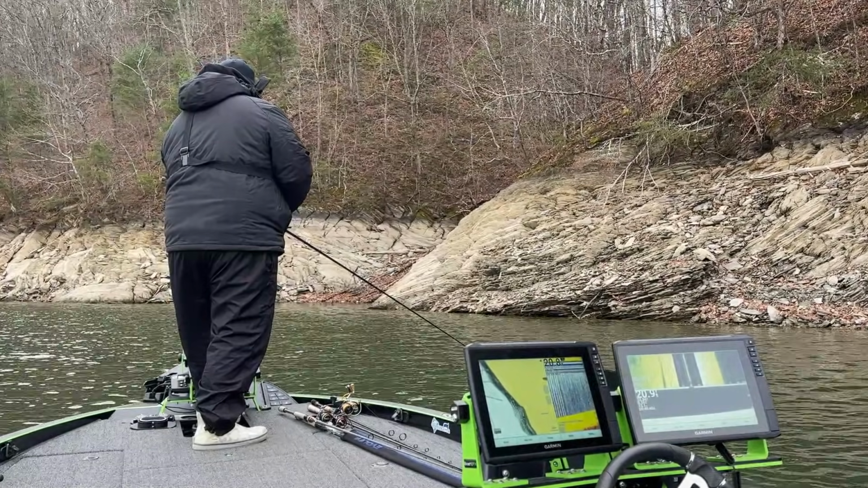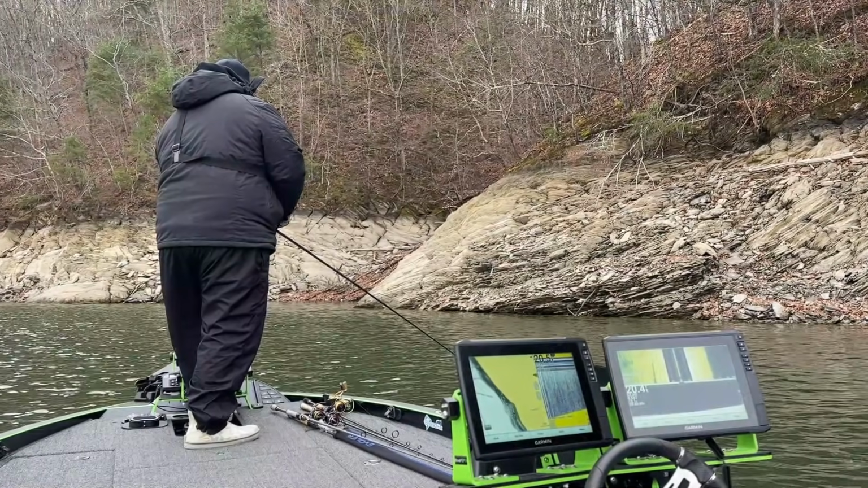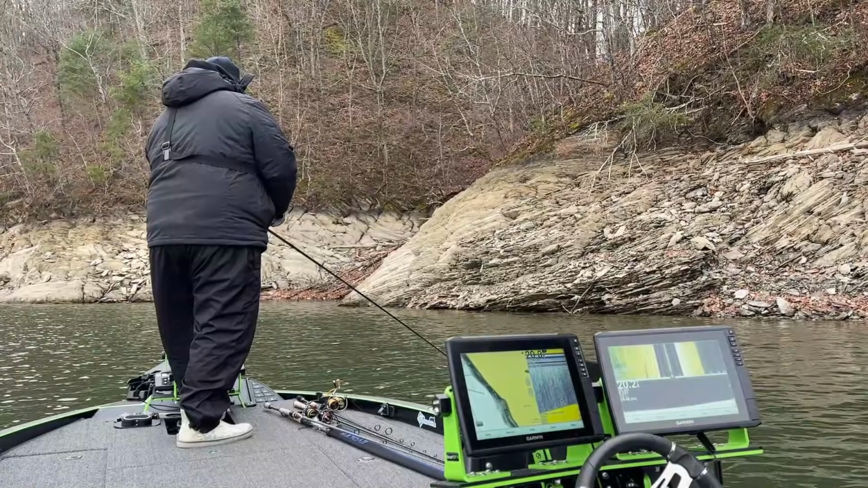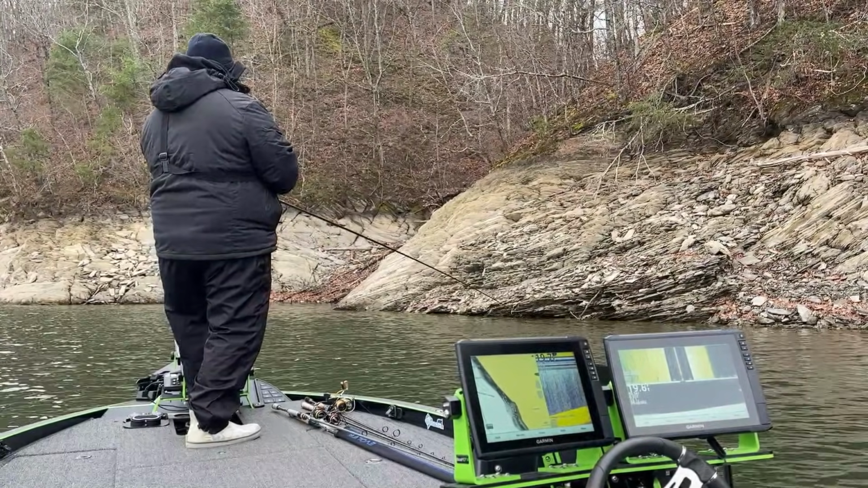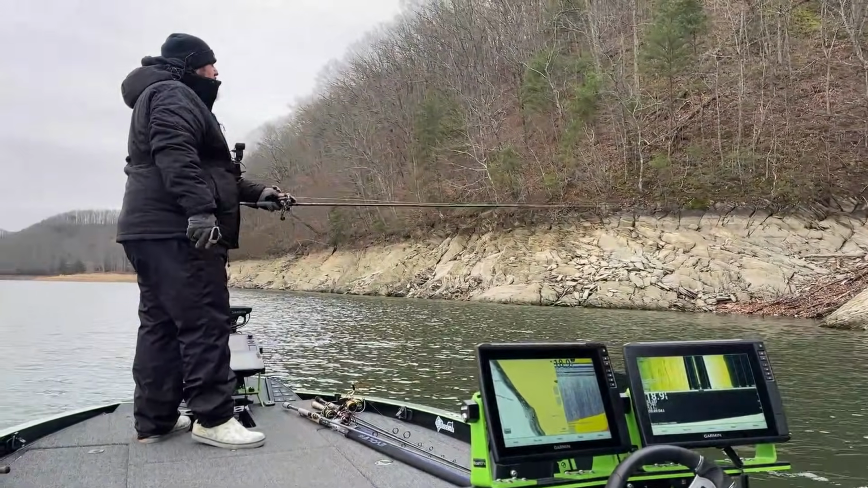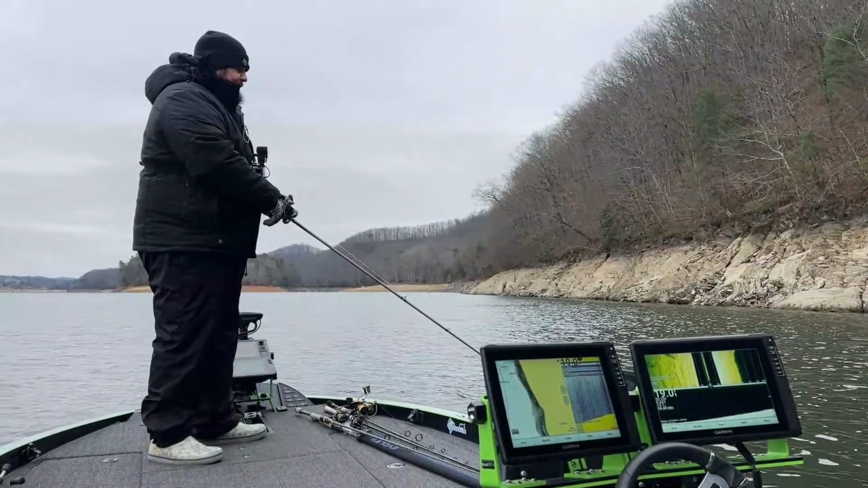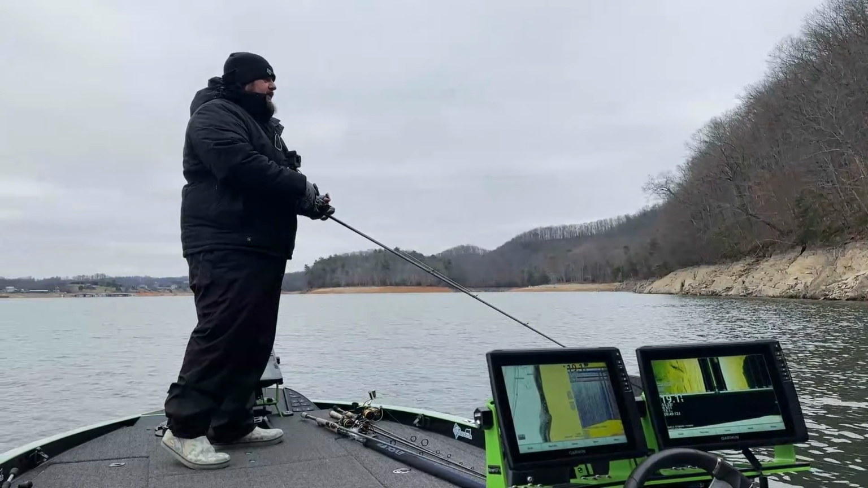Oh, we got a follower. Where's that little ditch to the left of it? That's a big follower. Come on. Is that a ditch to the left of it right there? Yeah. That's what you'd call a ditch, yeah. There was something big following it.